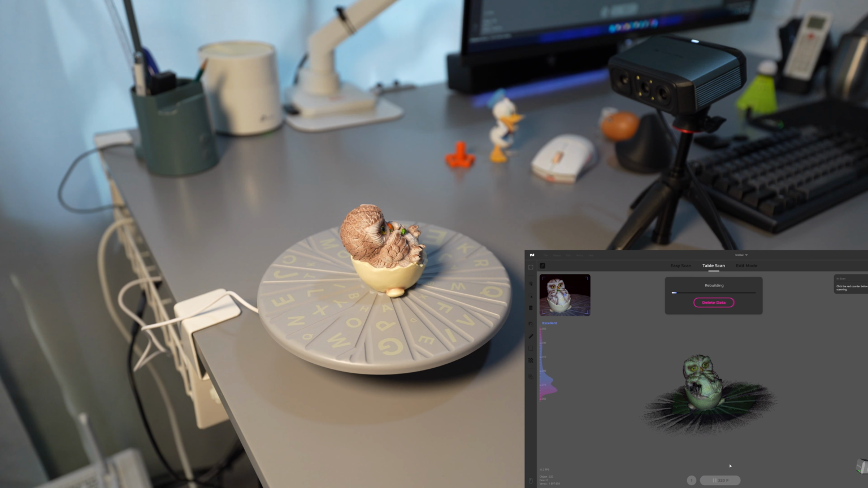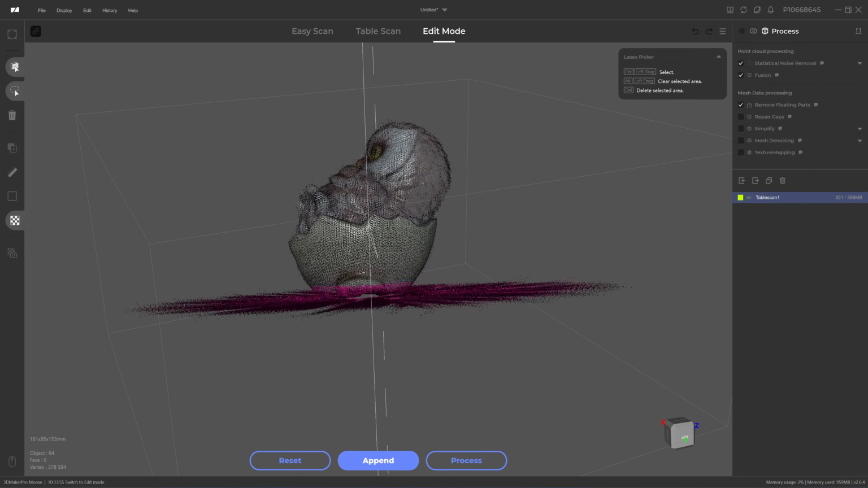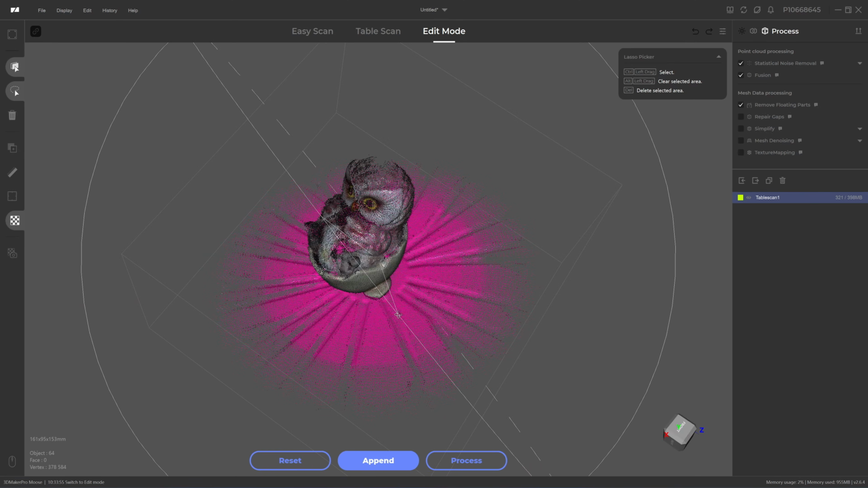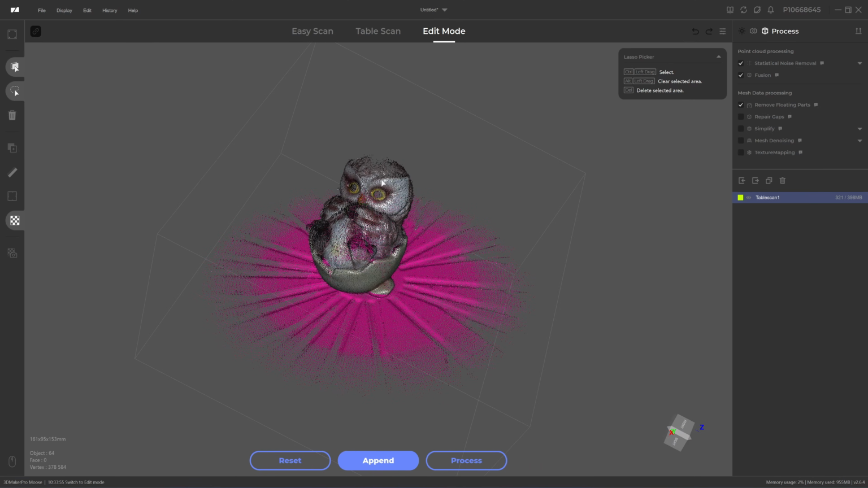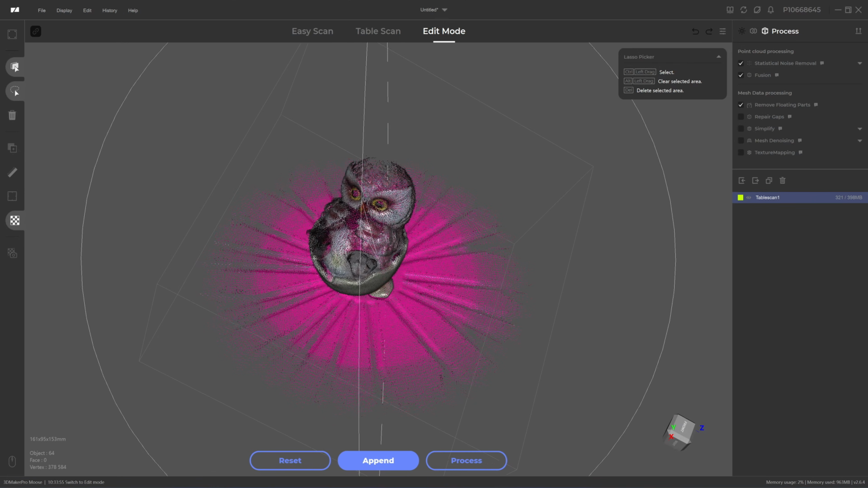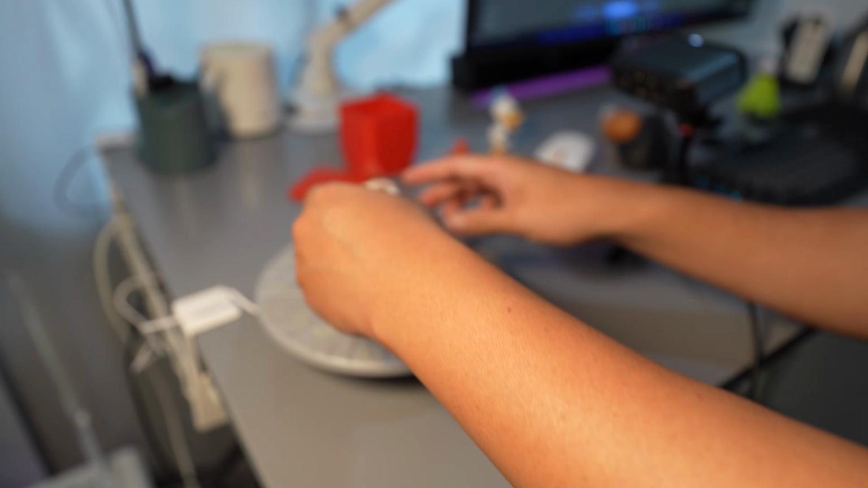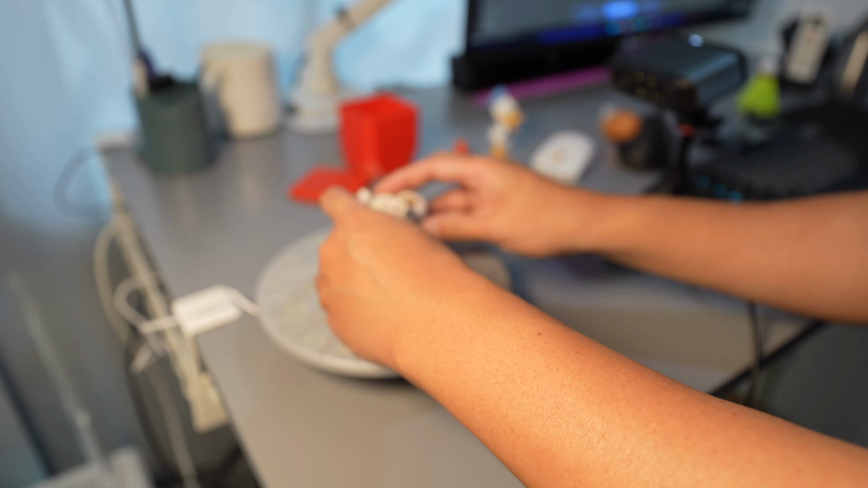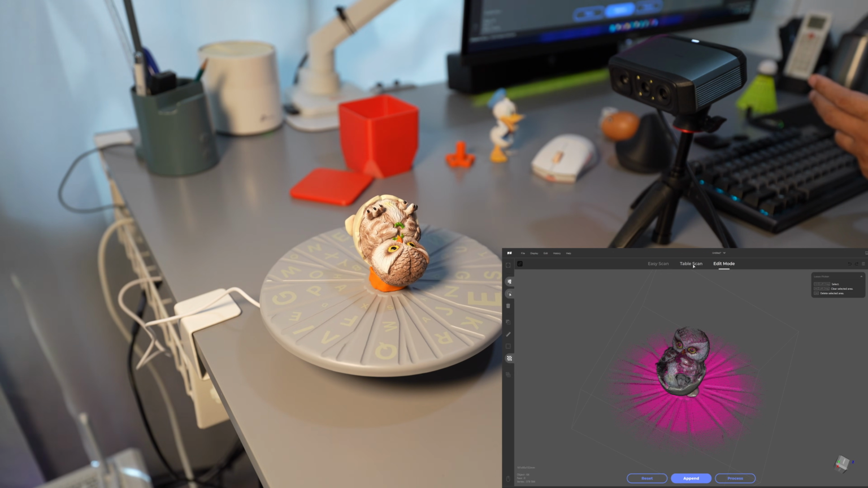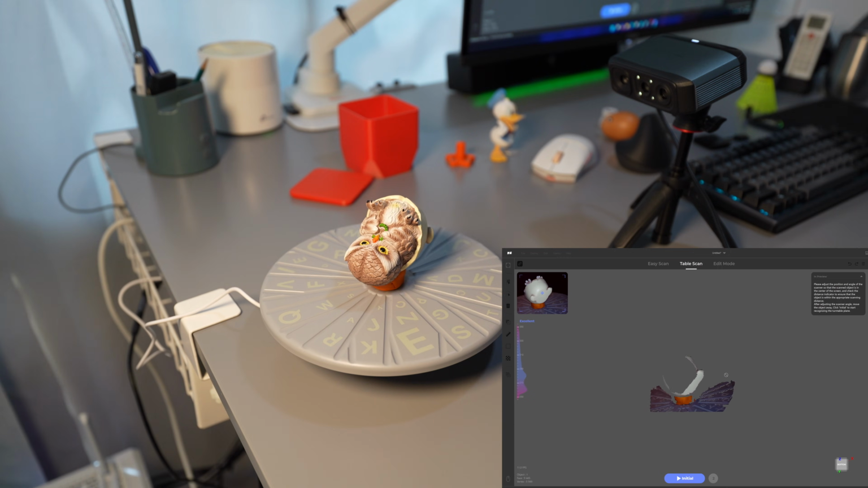Okay, now we have our first scan. The magenta color on the turntable is the part that will be removed automatically when I process the point cloud. See, the top of the head is not scanned, so I need to make a second scan. Okay, I make a second scan in this orientation. I'm going to click on the table to make a second scan. It will be a new complete scan.